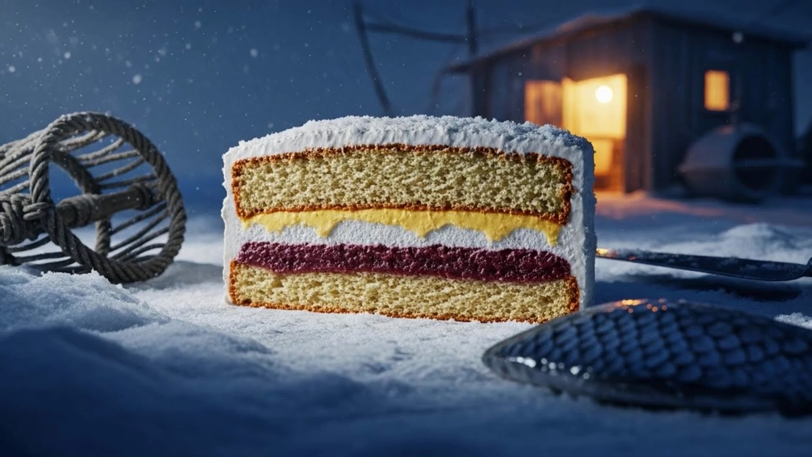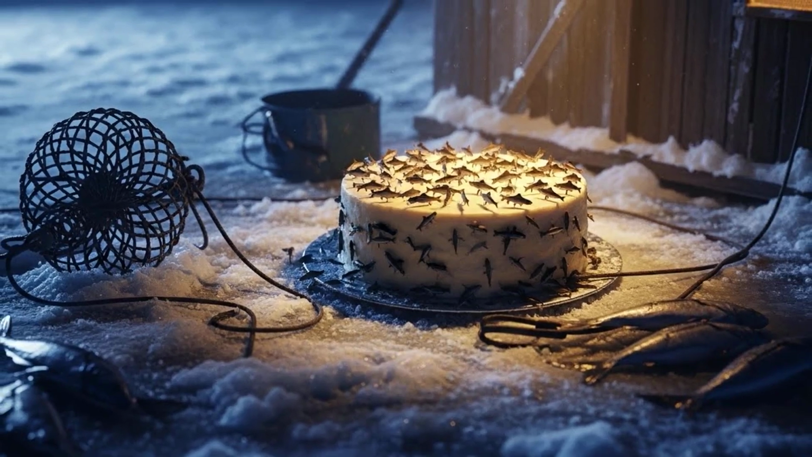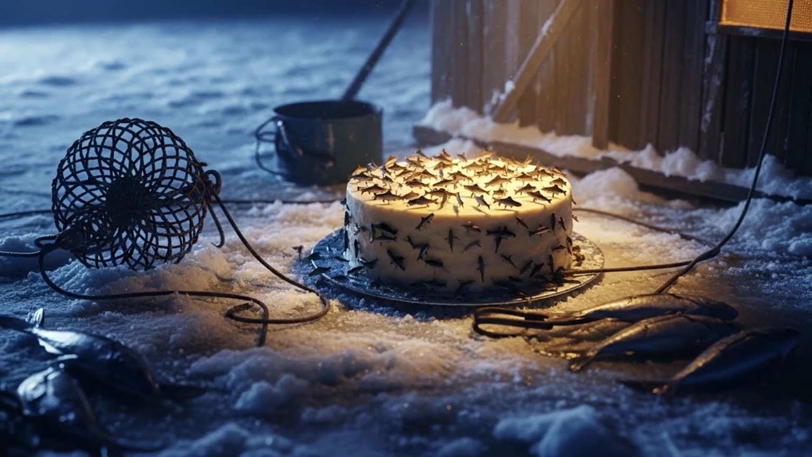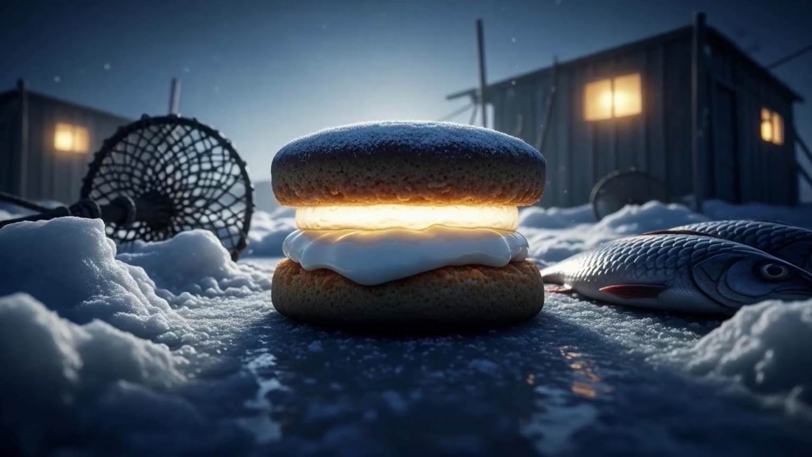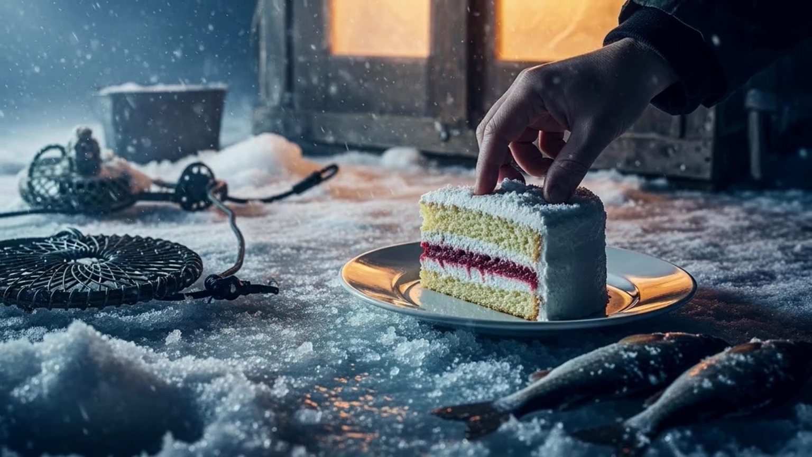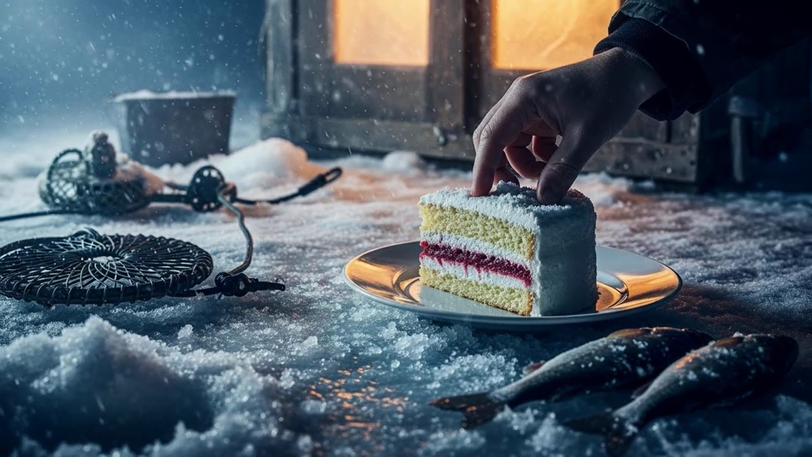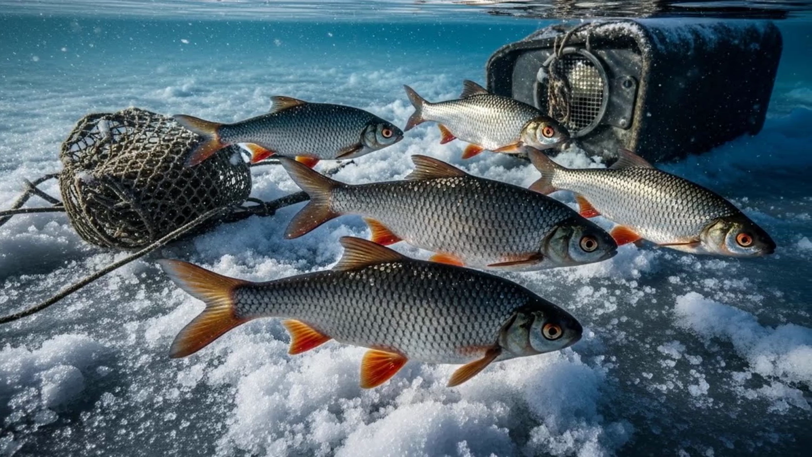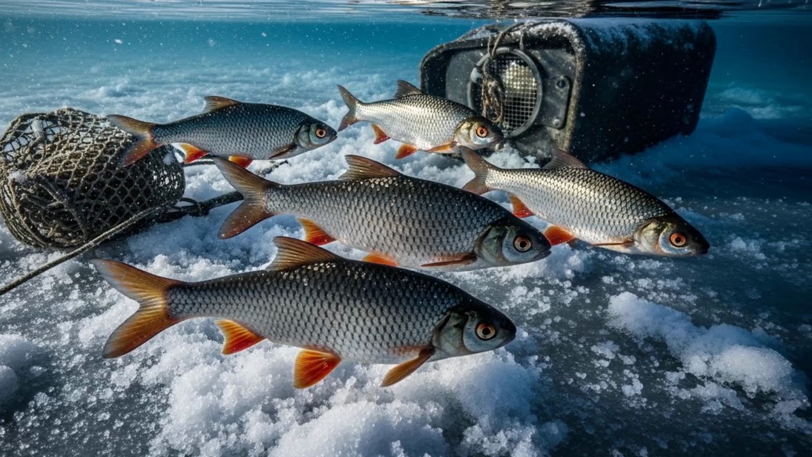That's the moist cake with the cream filling. That's where all the good stuff is. The roach are not going to hang out in the spoiled bottom layer, and they're not going to press up against the cold, hard top. They are going to suspend right in that sweet, creamy middle. Our entire strategy needs to shift from trying to scrape crumbs off the bottom plate to finding the exact location of that delicious middle layer. It's a complete change in perspective that opens up a whole new world of possibilities.